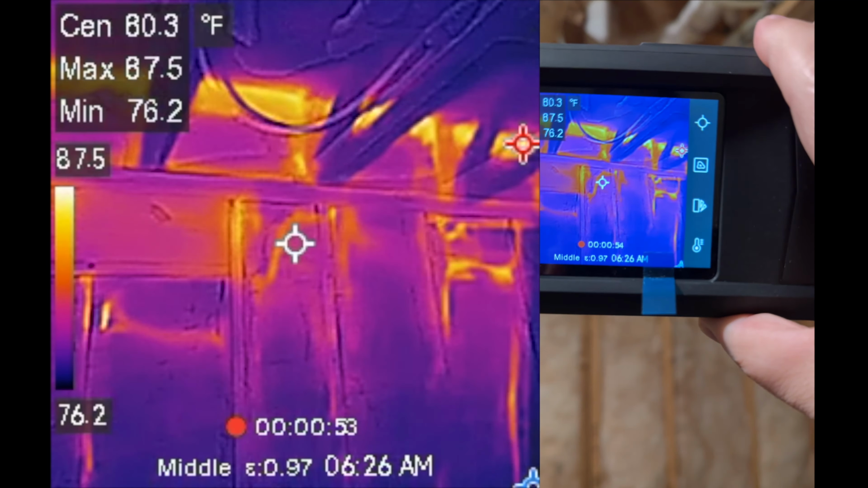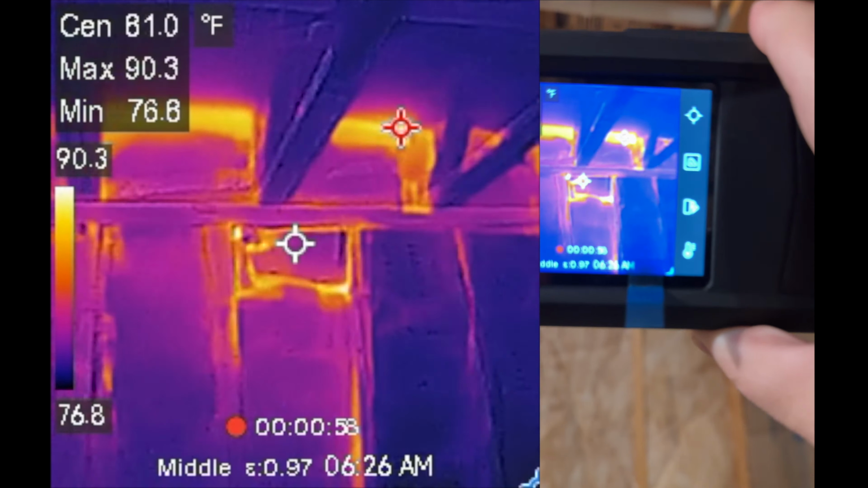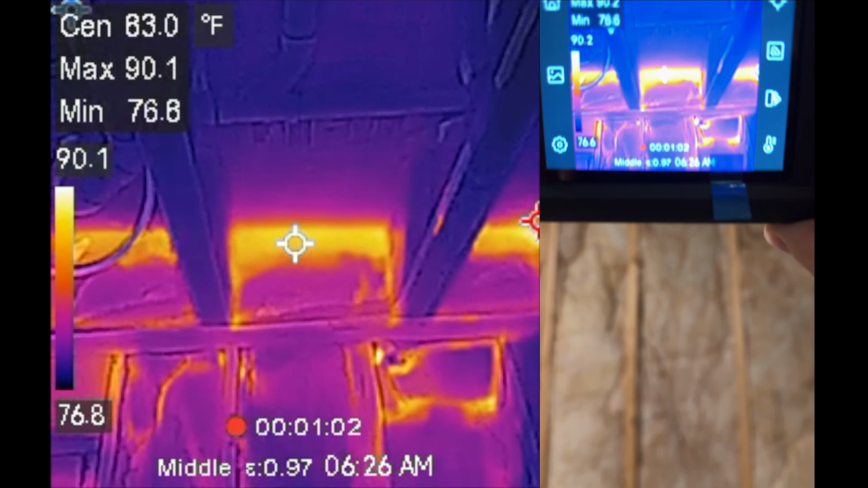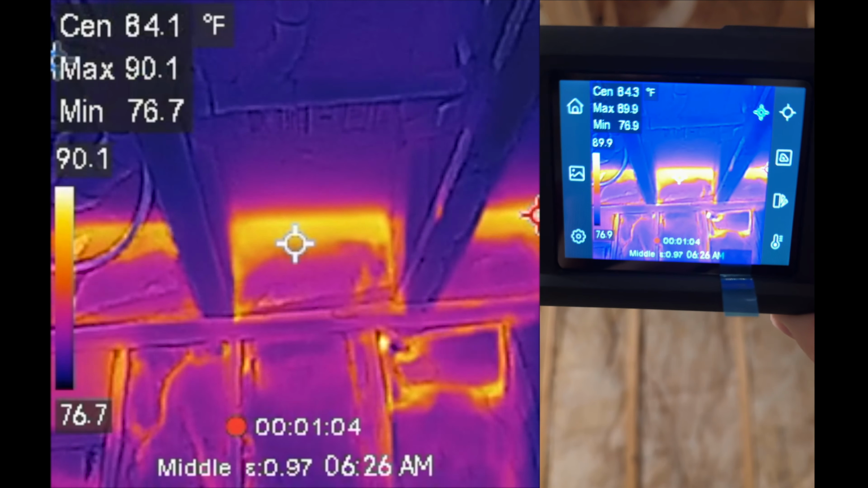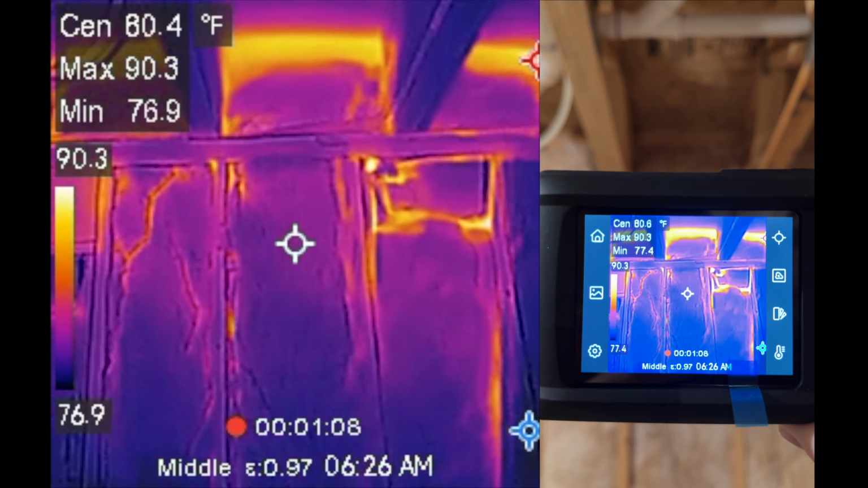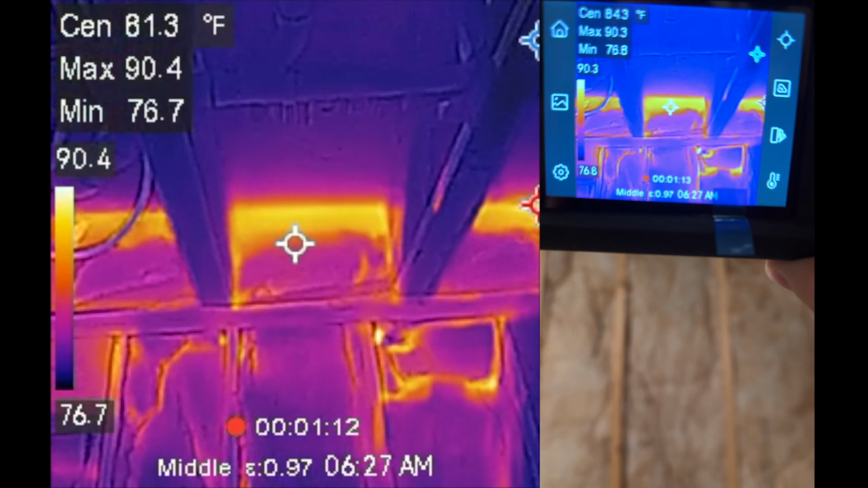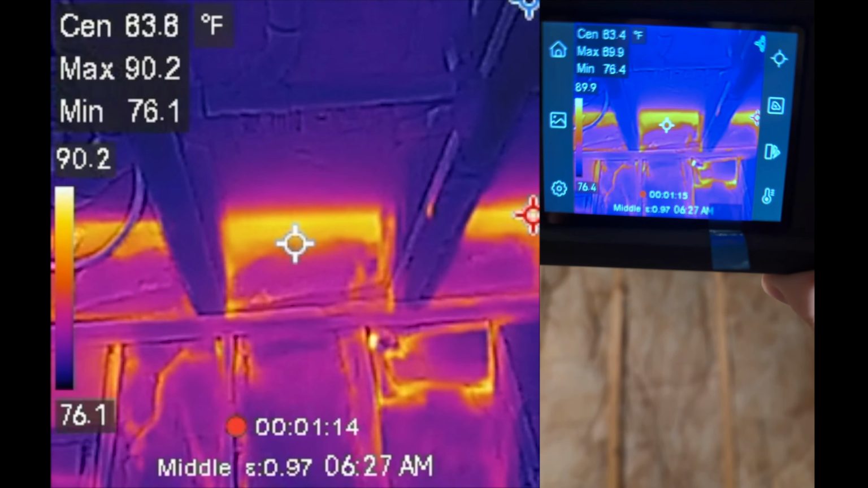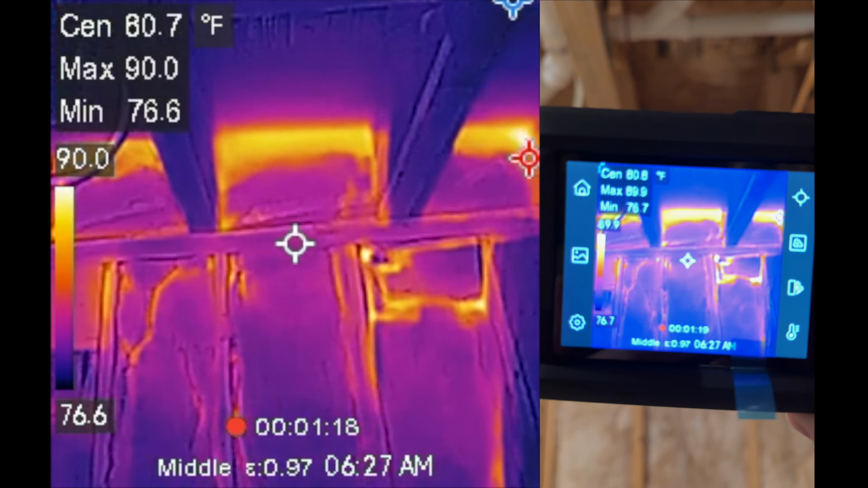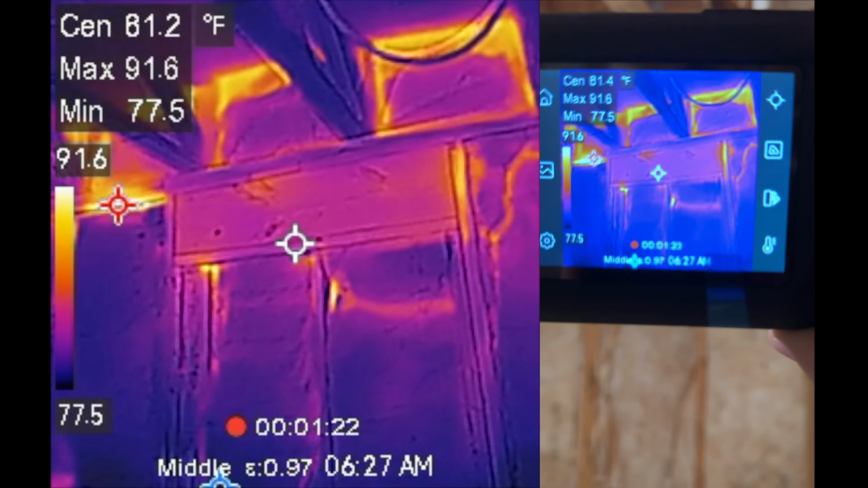And you can see that the upper zone, 83. So it's roughly 4 degrees warmer at the very top here. Even though that does look like it's drastically warmer, it's just showing the temperature differences between them. That delay you just saw is the camera recalibrating. There's the recalibration delay again.